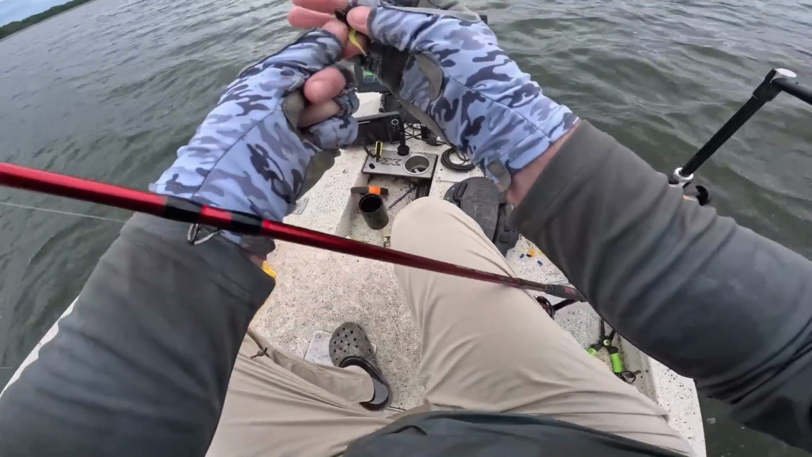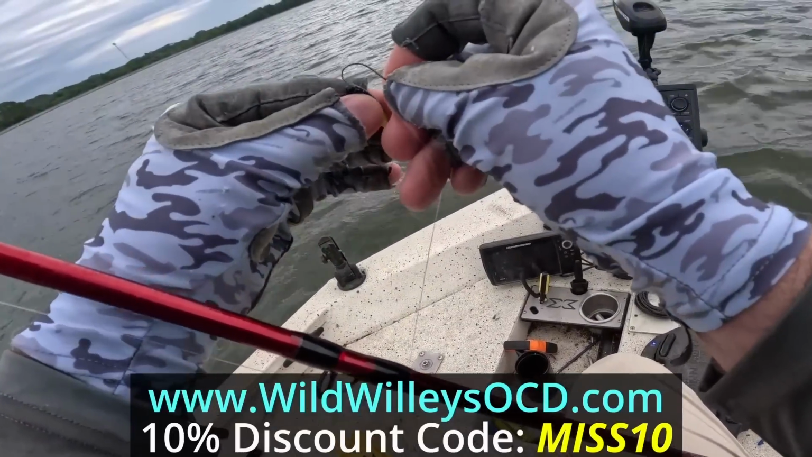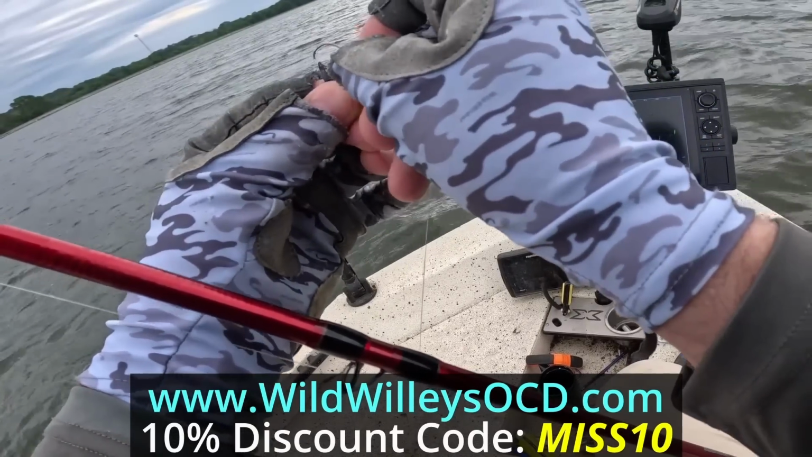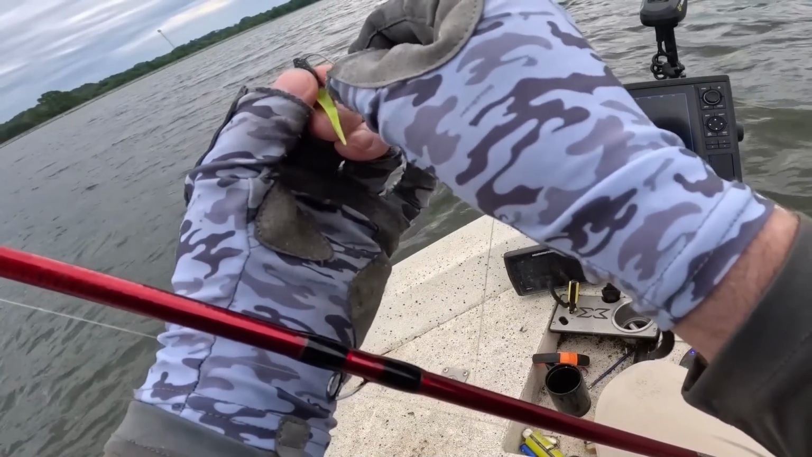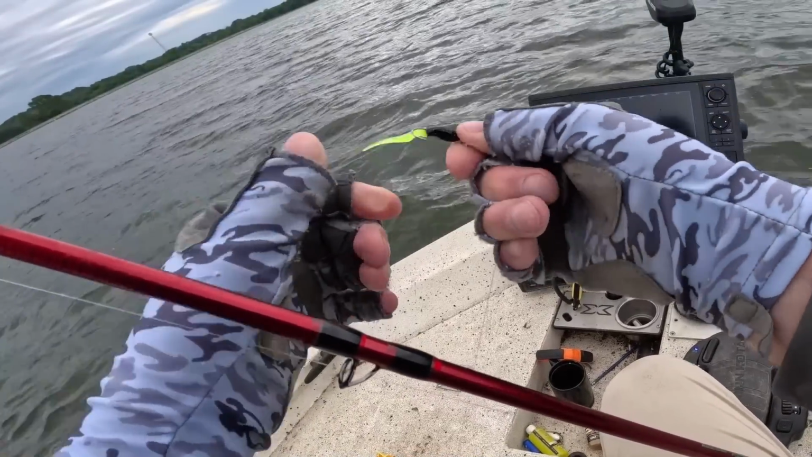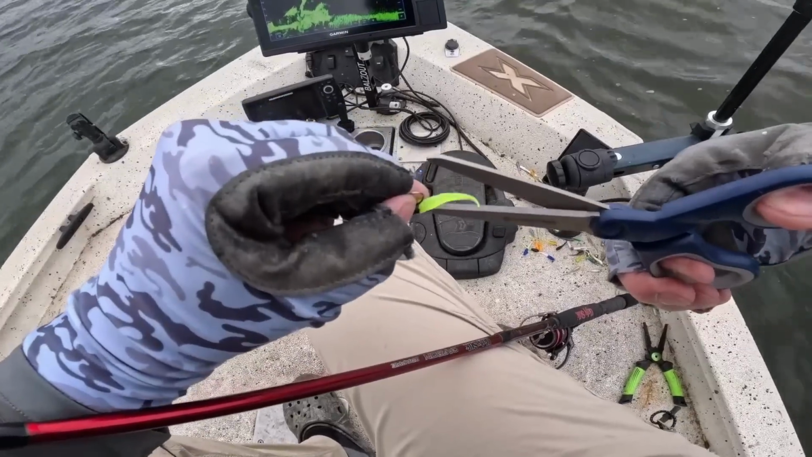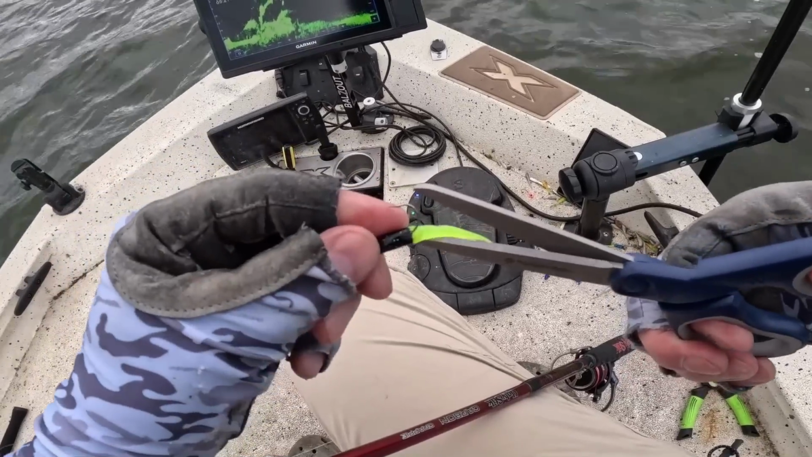Okay, I'm starting off with the Wild Willie's OCD Little Minnow, 1.75 inches. This is the Comet color. It's black with silver flecks in it and a chartreuse tail. And generally the fish love it. They're eating up this Wild Willie's. Trim off just a hair of that tail.